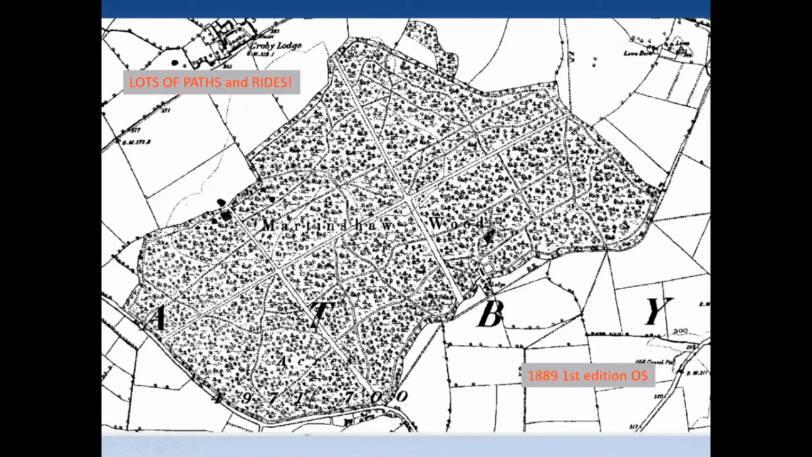And here we go. So now the Ordnance Survey are into the swing of 6-inch maps and the 1 to 10,560 scale maps, and also 1 to 2,500 scale maps. And here is Martinshaw Wood in the late 1880s, and you can see the rides quite clearly. And you can also see a whole load of other paths. The lodge here on the east side. I'm just going to go through, do what's called the map regression, except we're going to go forwards.